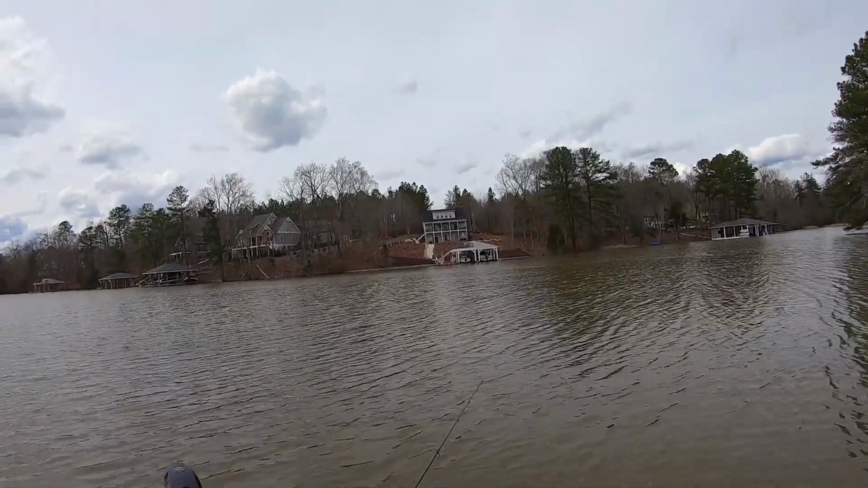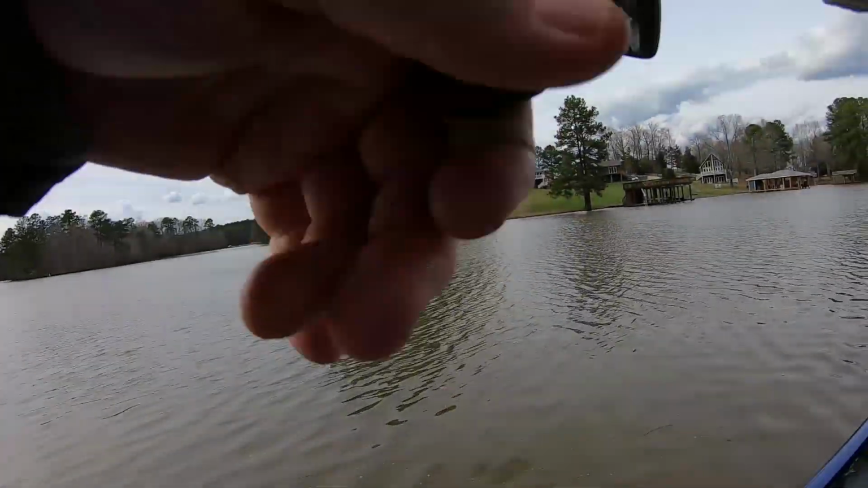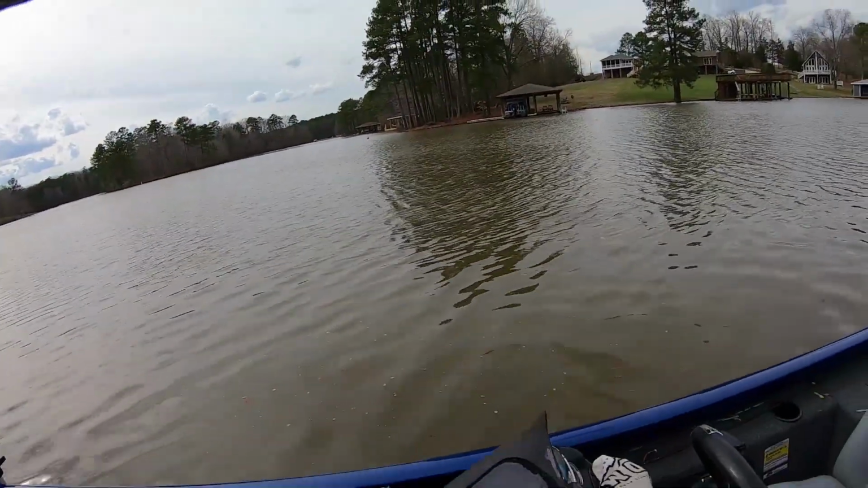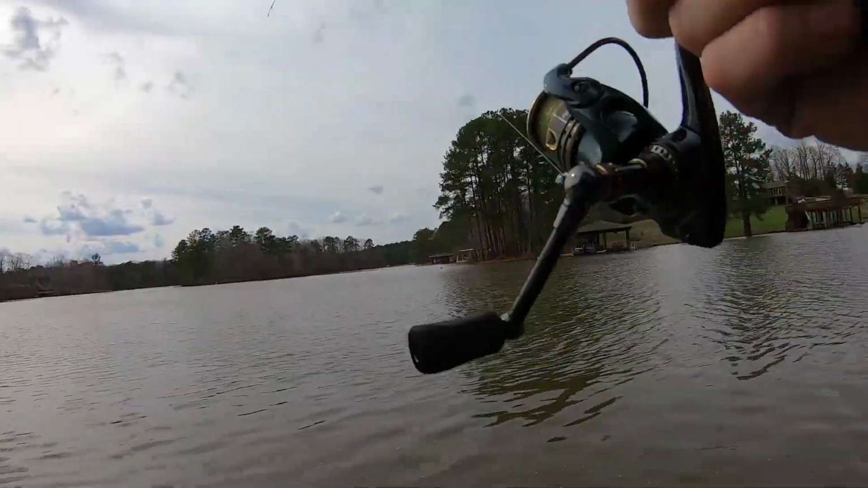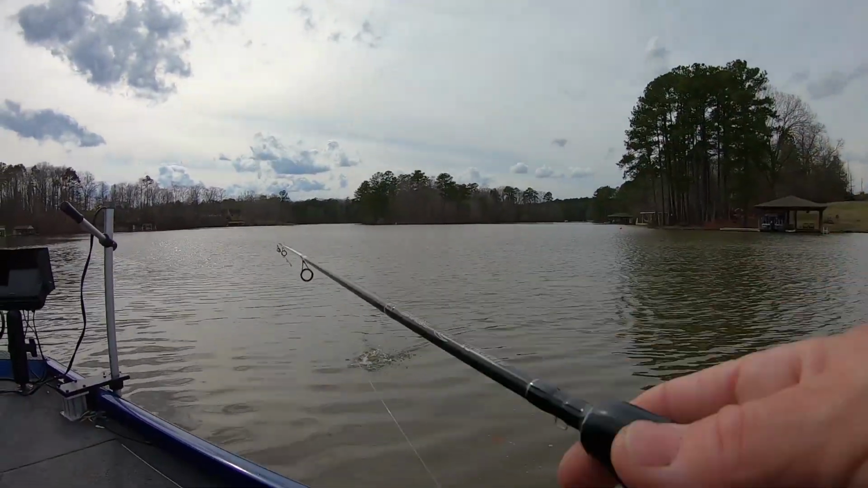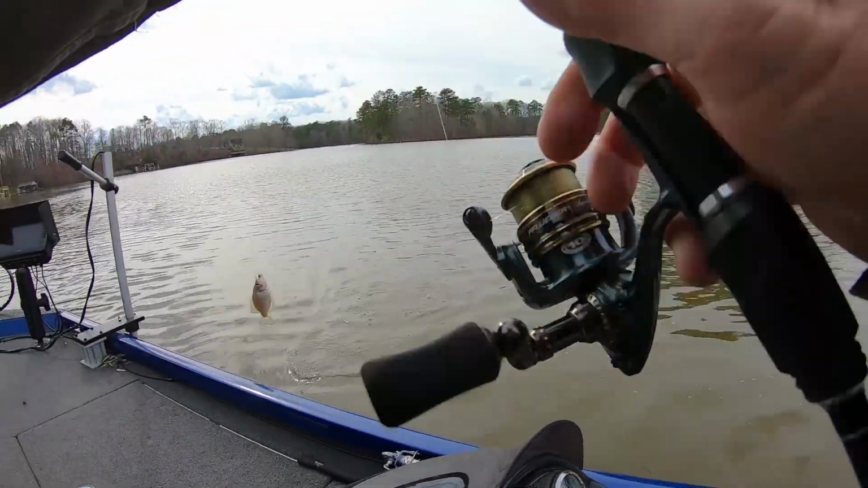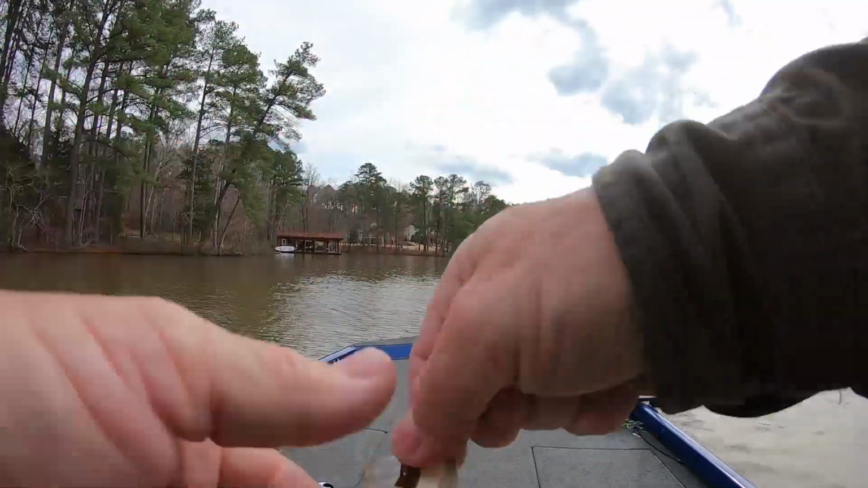Yep. There's something right here at 30 feet. Let me throw at him. All right, folks. Got another one. I moved from the spot I was because of the wind, and the wind ain't much better here as y'all can see. You might even hear it in my camera. I got a microphone on, which really helps. That's the smallest fish I've caught all day right there.